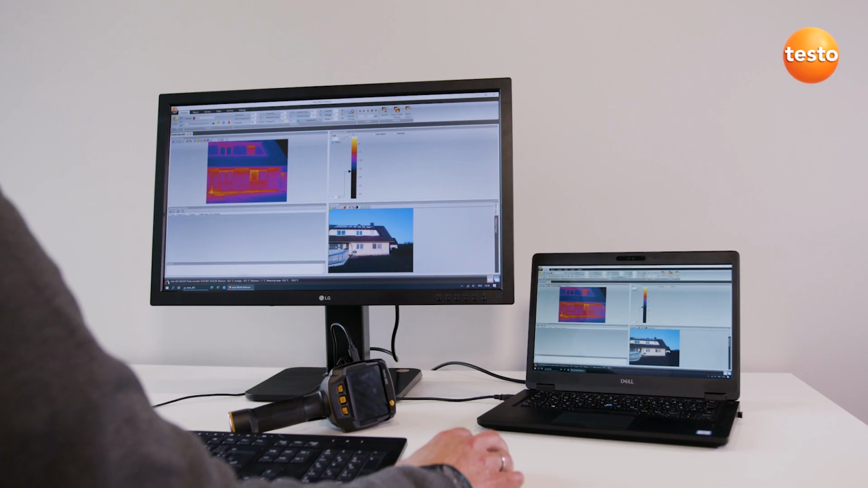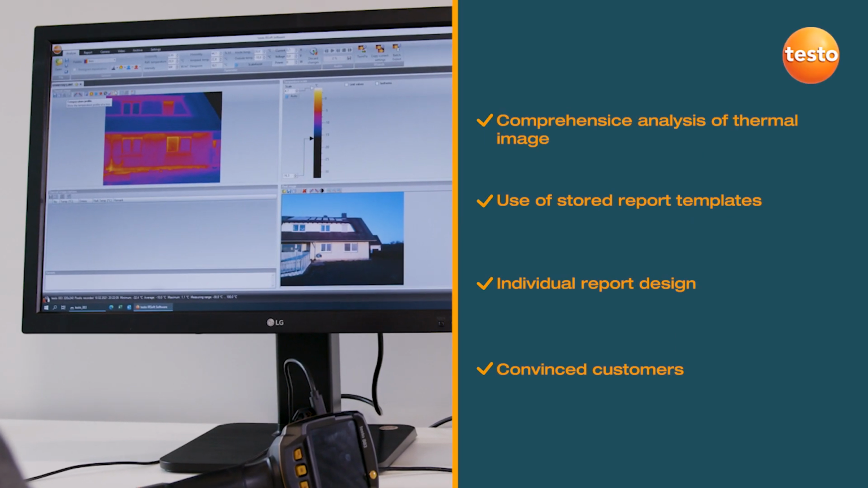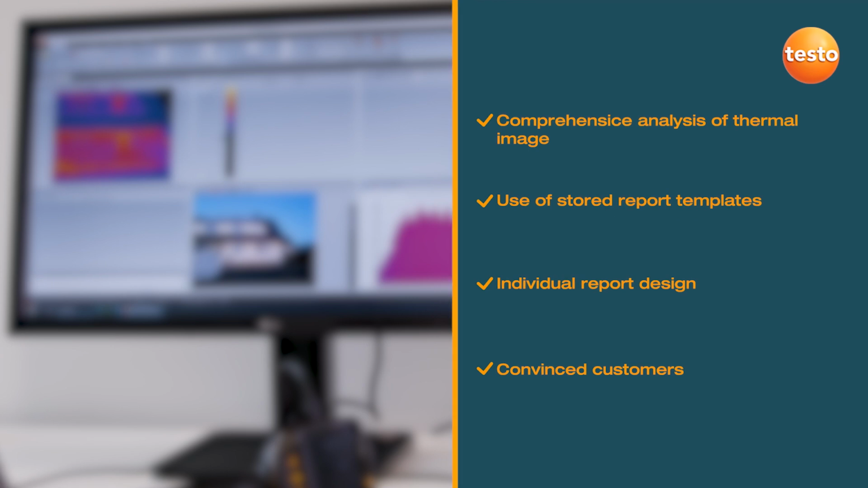The Testo IRsoft stands out thanks to its comprehensive analysis functions and is always intuitively operated. And for the layout, almost all options are open to you. Either you use one of the numerous report templates, or you can create an individual layout according to your own wishes. In any case, the software allows you to create highly professional and persuasive thermography reports quickly.